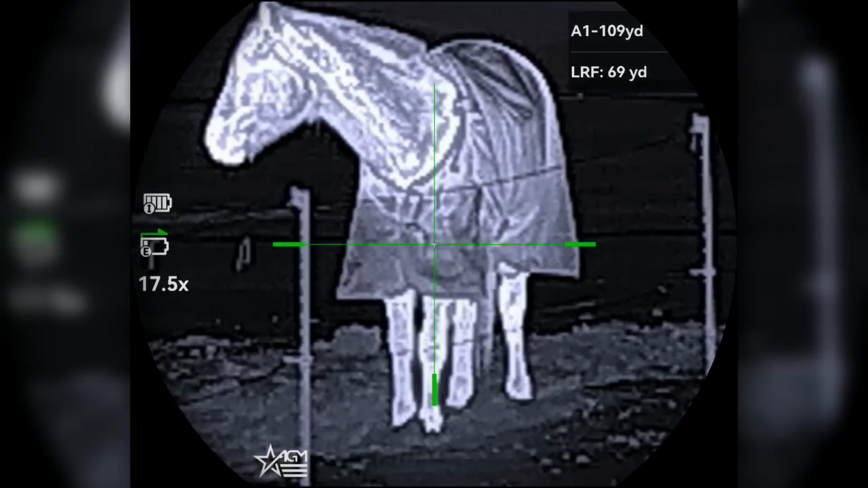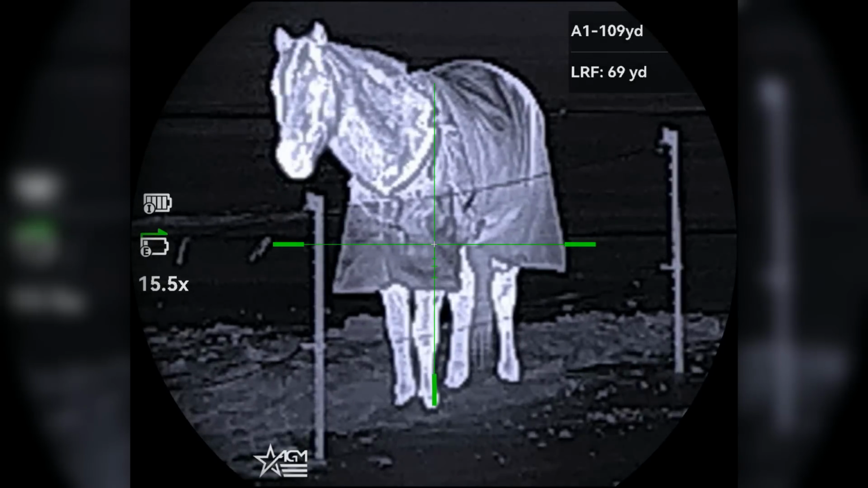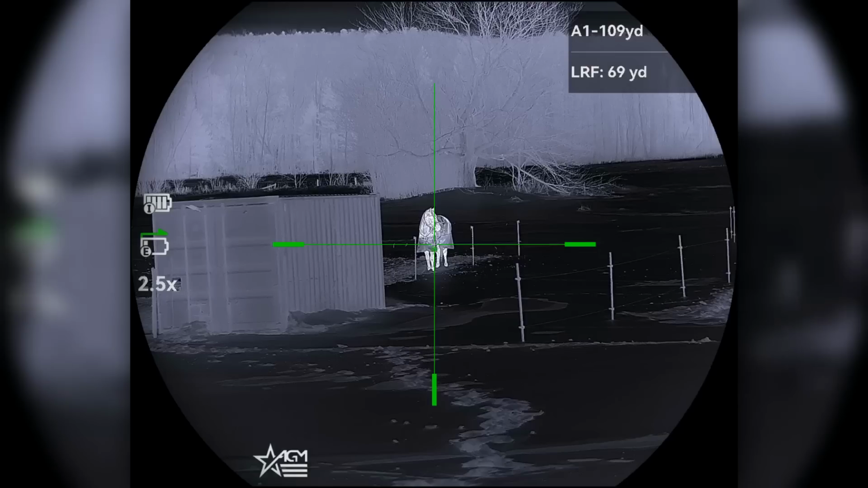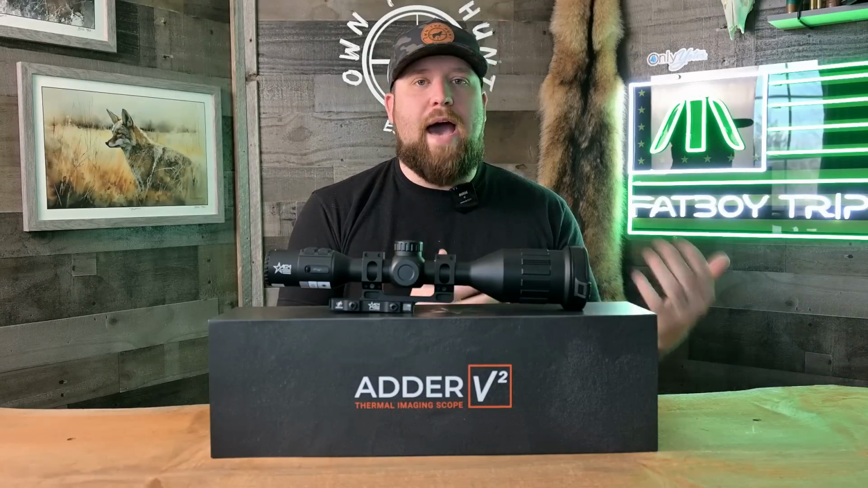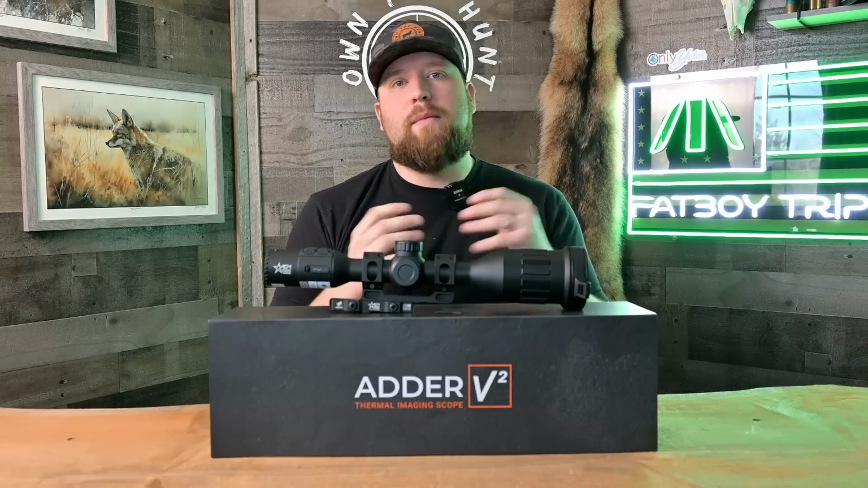The downside of that, I guess I'll do a pro and con with this, is that the ballistic calculation for this scope has to be done inside the menus of the scope. There is no app that you can plug your data into and then push it to the scope. Most other ballistic calculators that I've used on thermal scopes, you can pretty much do either, but typically there's a sister app that you can put your information into and push it to the scope.